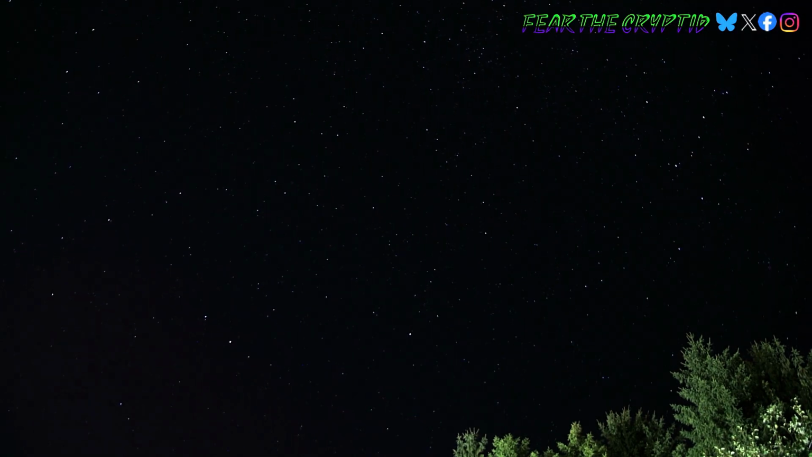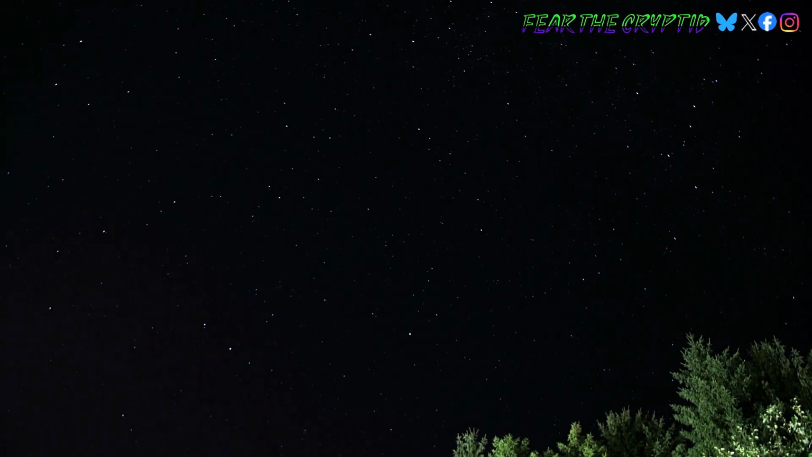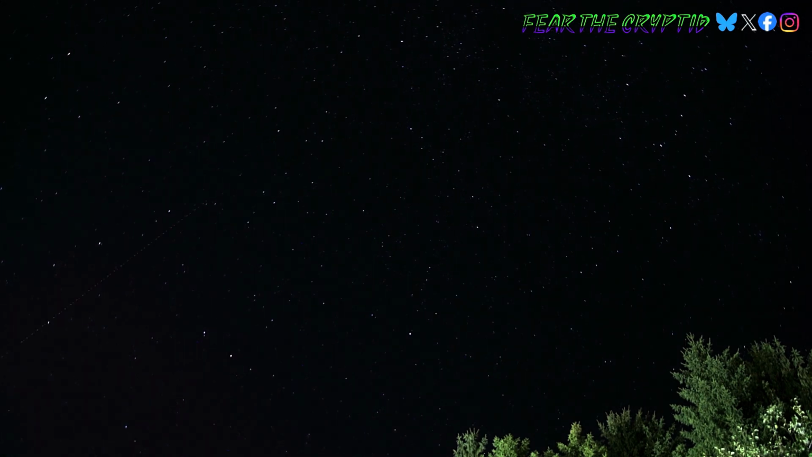As we continue to walk the trails, we listen to the wildlife that's all around us. As night falls, we make it to the back of the 80-acre property. This area has been known to have the most reports of activity.